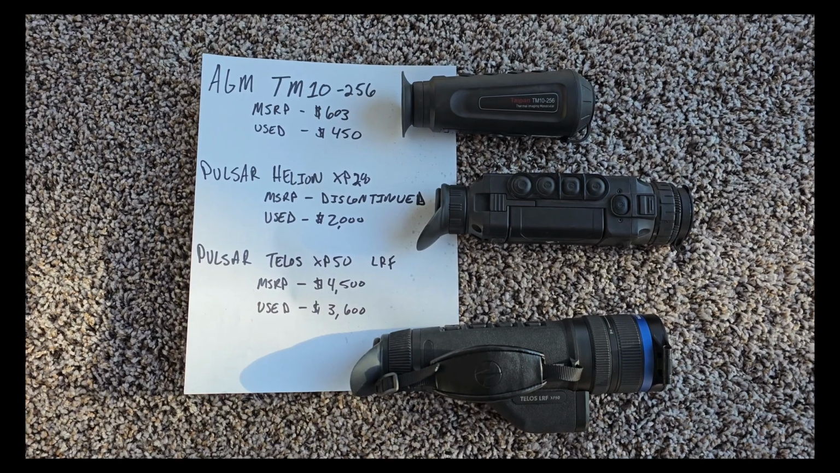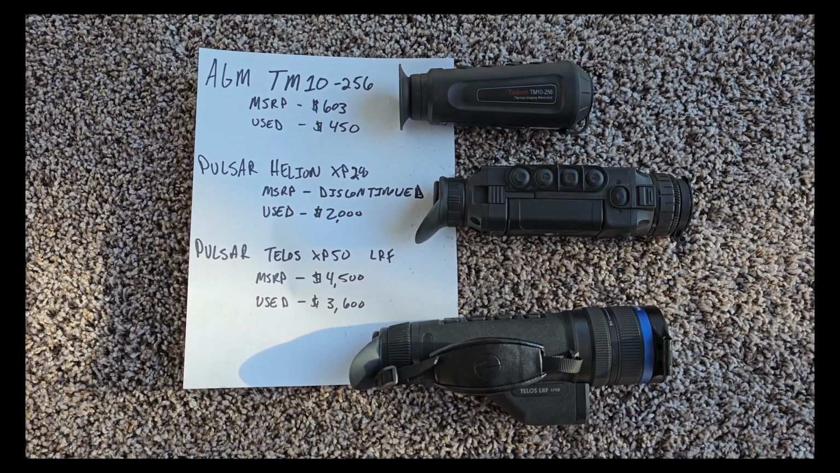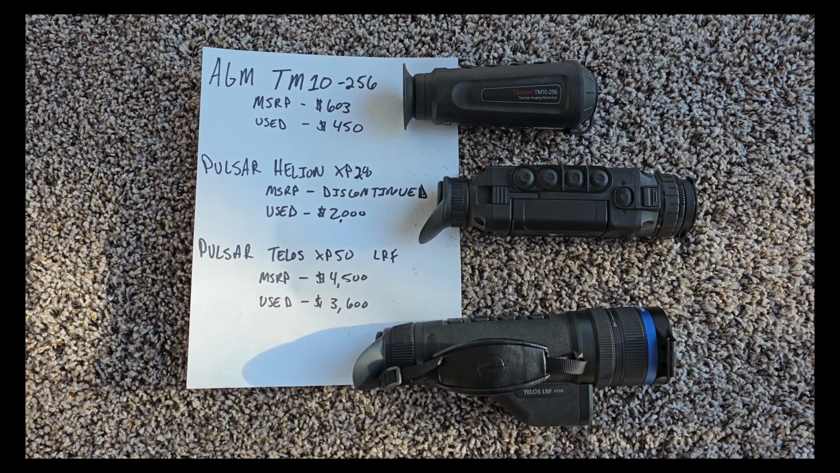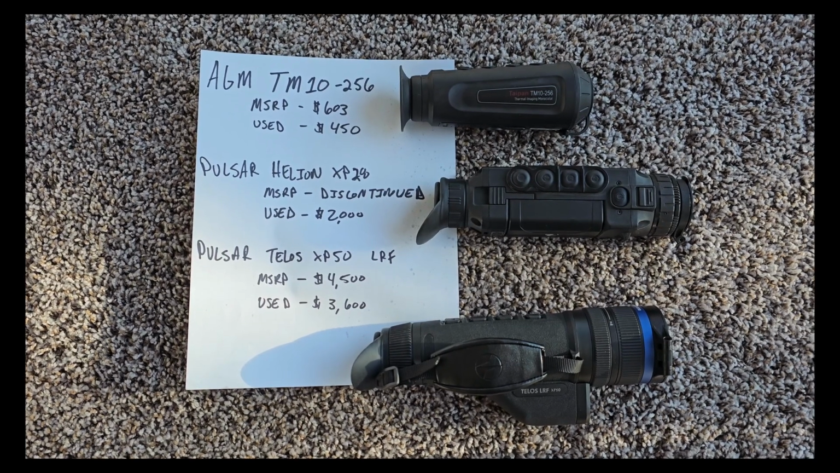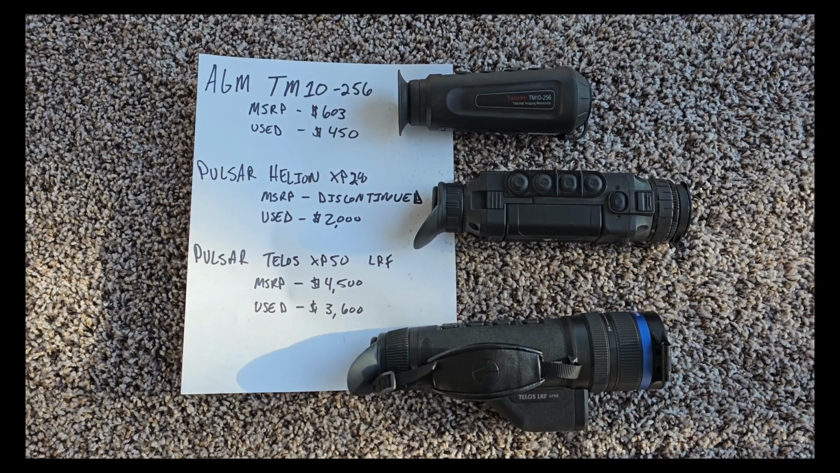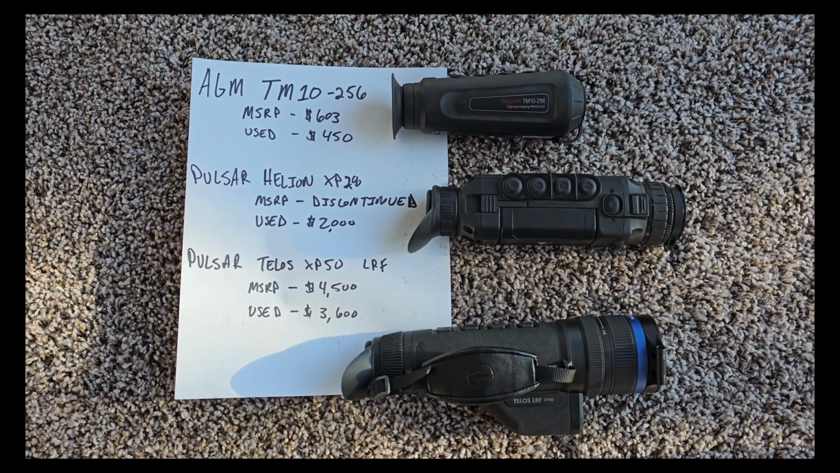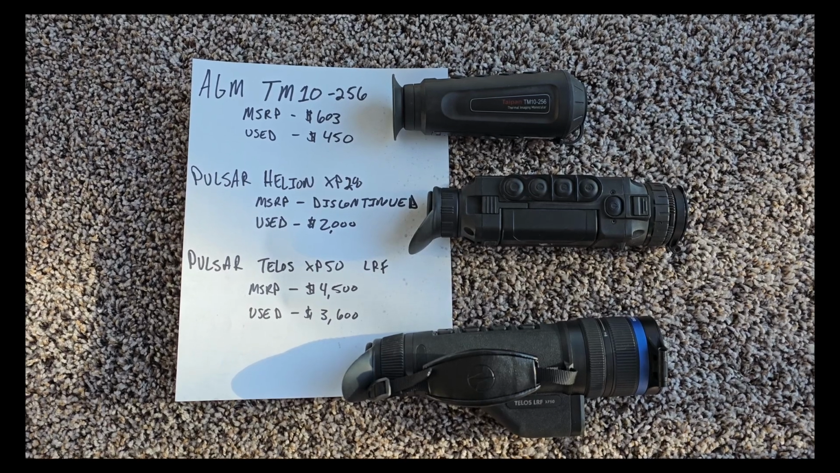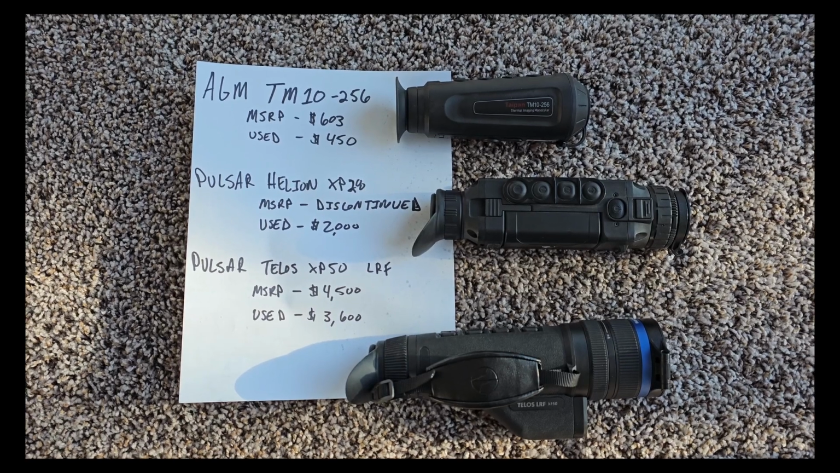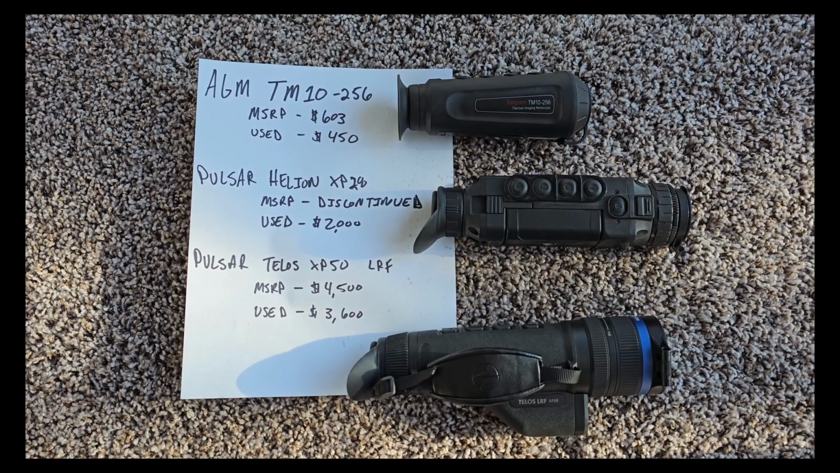The main use for these thermals out in the world is for large game hunters in wide open areas. So these companies are usually catering towards people hunting wild boar or coyotes or other predators, foxes, things like that. And we'll find out that that is key because the market is catering towards a narrow field of view, looking at wide open fields. And what we actually want in terms of photographers, what I'm finding is that the wider field of view is better, and a lot of the manufacturers nowadays do not have any offerings in that area.